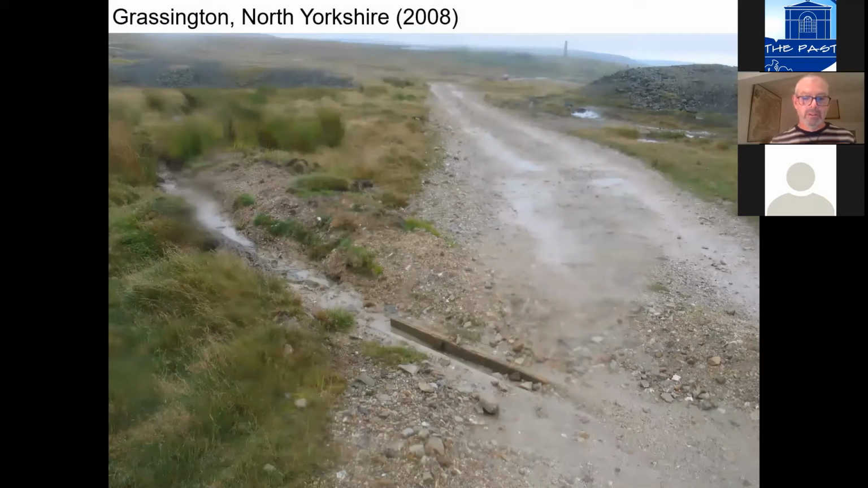With this observation in mind, we were asked, again by colleagues in English Heritage, now Historic England, to carry out some survey work at Grassington on the lead mines there. This was a piece of casework which had arisen because the estate, which owns the land, had been carrying out works of various sorts, including putting in these little gutters and digging drains and so on, and patching the road surface to allow it to be used for grouse shooting and so on.